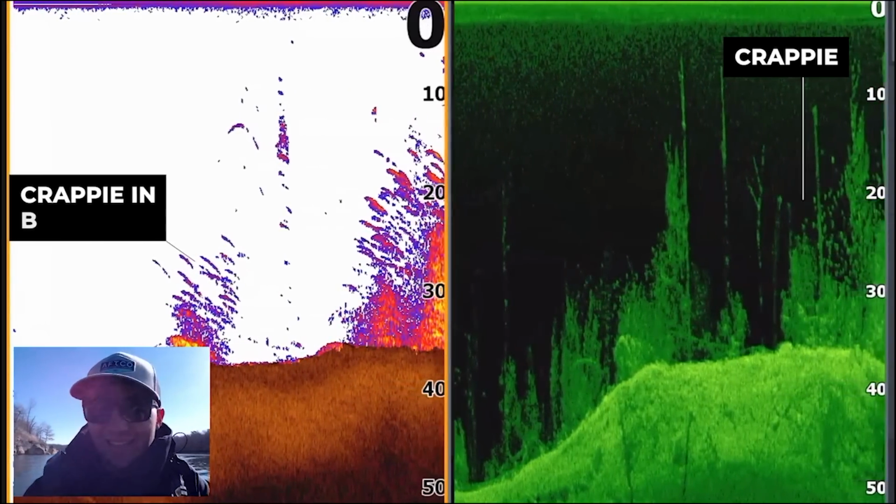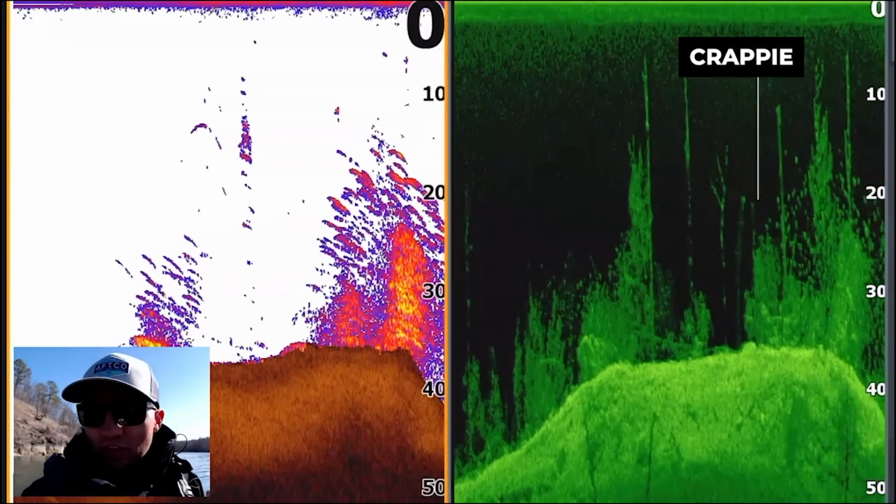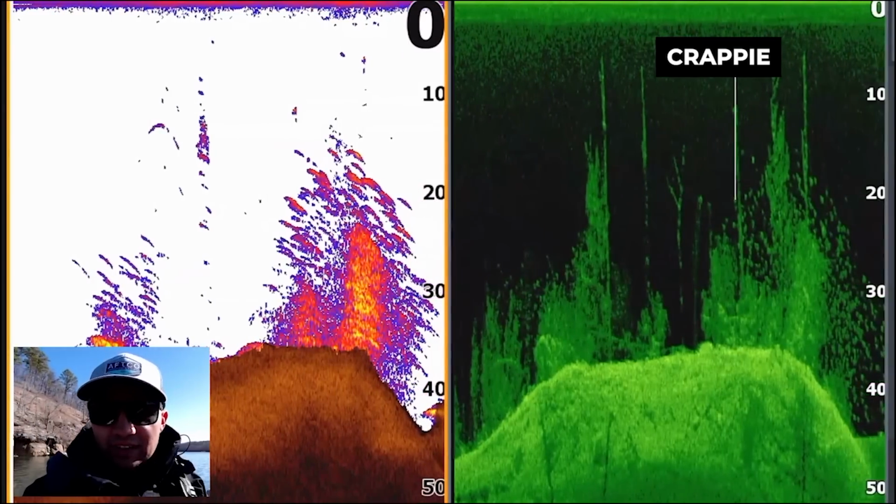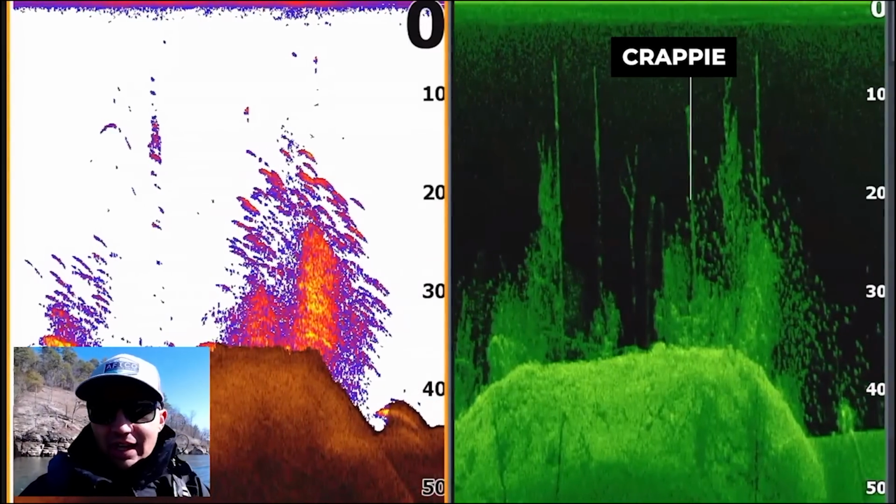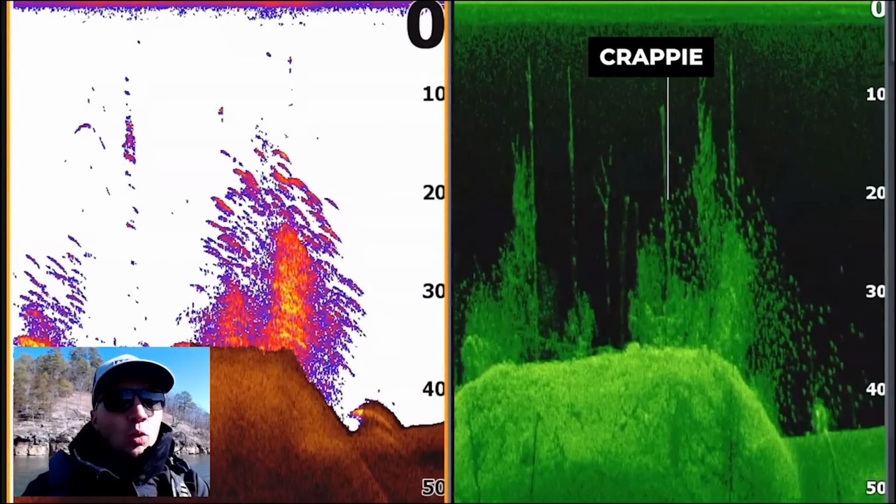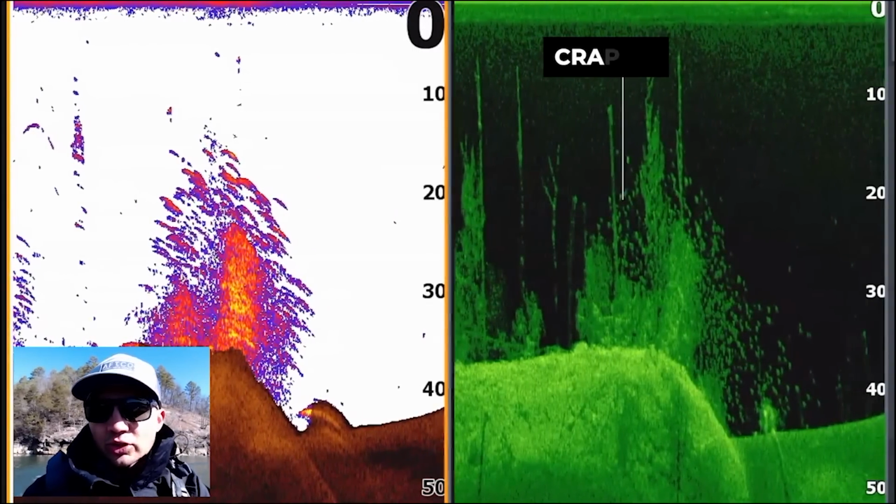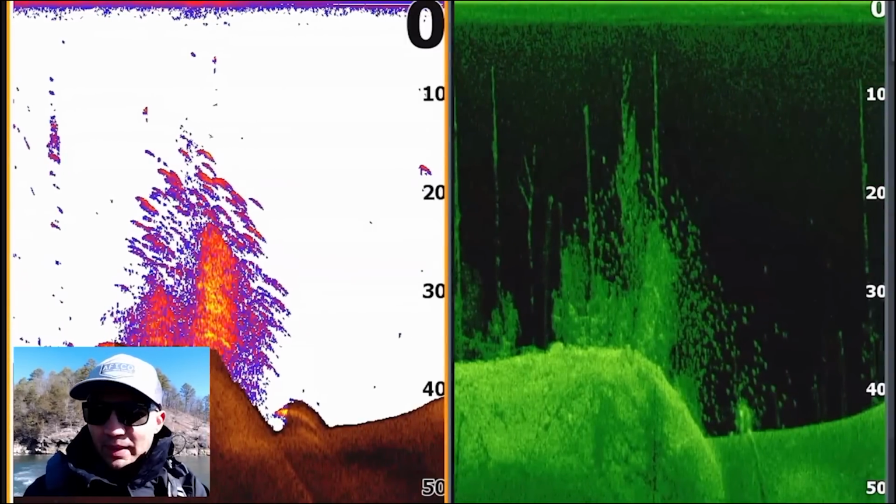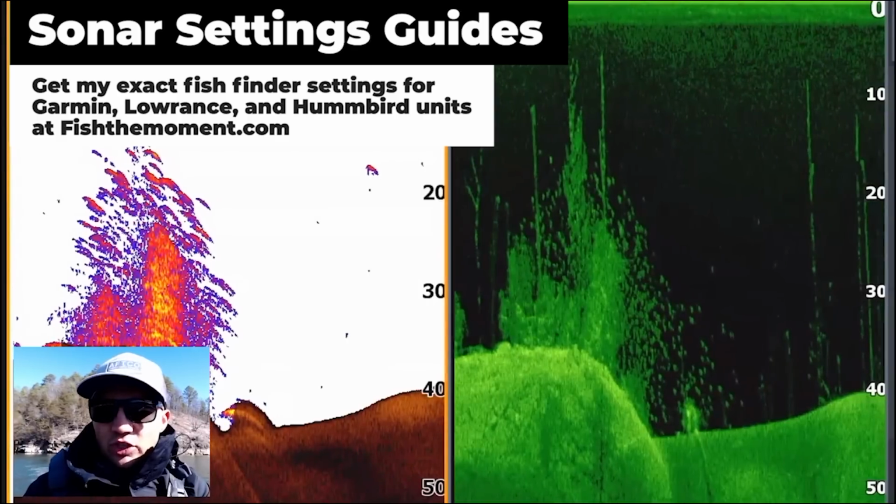These are all crappie, and honestly guys, if I wanted to catch crappie right now, we would be in business. And the reason, again, I can tell they're crappie is just by the size of those dots and also how many fish are stacked on top of each other. Crappie are going to stack 10 to 20 fish tall on down imaging and on 2D sonar, where bass won't stack more than 2 to 3 fish on top of each other. They're also going to give off a lot stronger return, a big dot or a big arch, and that's because of the settings I have on this fish finder.